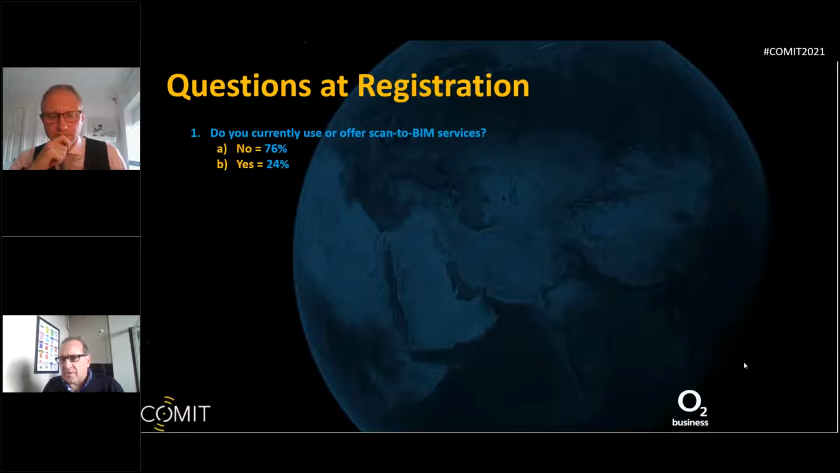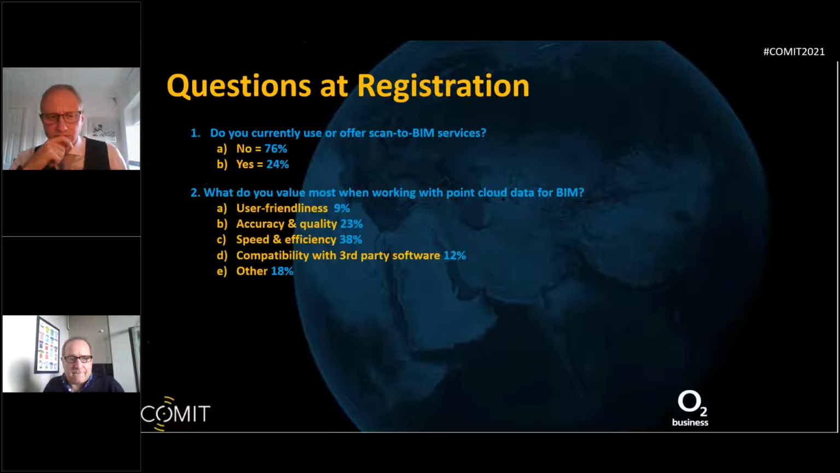So the next question was this. We did ask 3 questions. The next question is, what do you value most when working with point cloud data for BIM? And the answers we got back were user friendliness at 9%, accuracy and quality at 23%, speed and efficiency 38%, compatibility with third-party software 12%, and other was 18%.